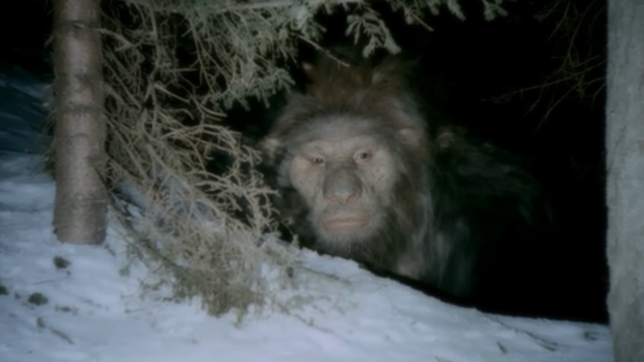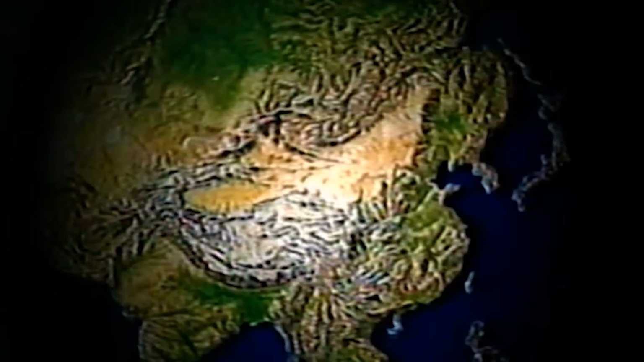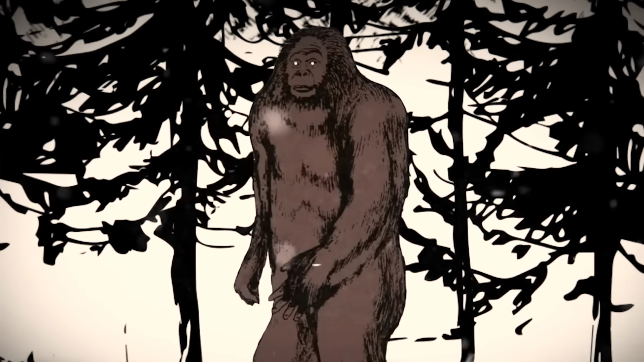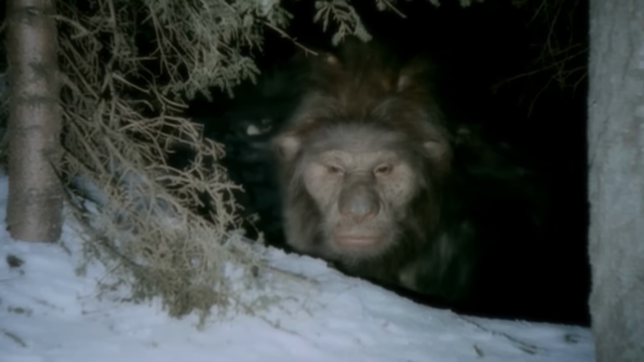Finally, some supposed Sasquatch footage has been released that's actually clear. Now, that footage supposedly comes from a trail camera in a rural part of China. Their version of Bigfoot is called the Yeren, which translates to wild man. People have been reporting these things for centuries, mostly in thick, isolated mountain forests of Hubei province.